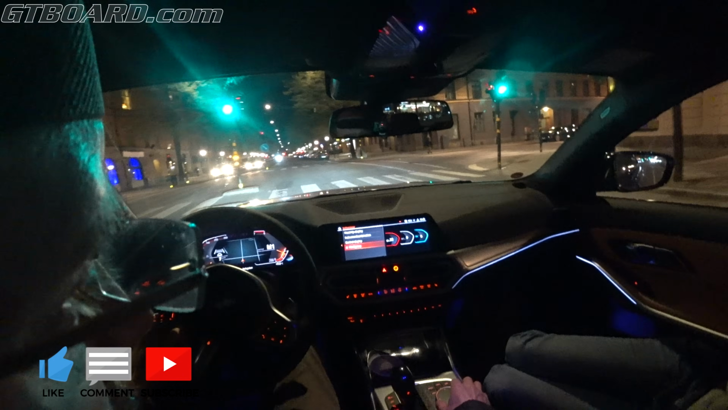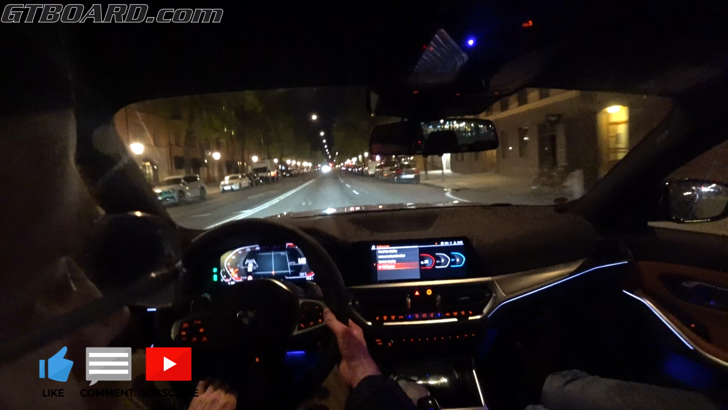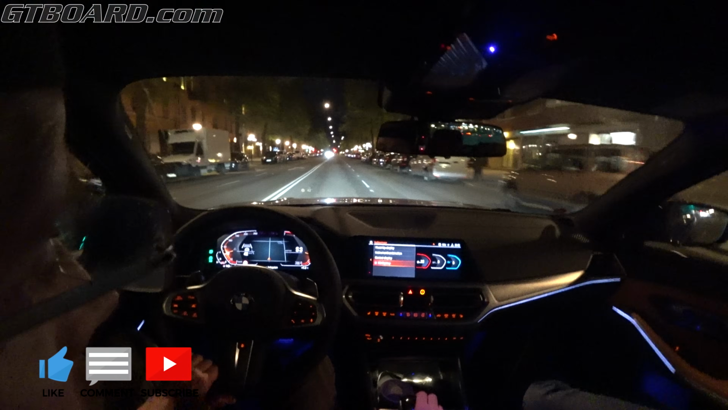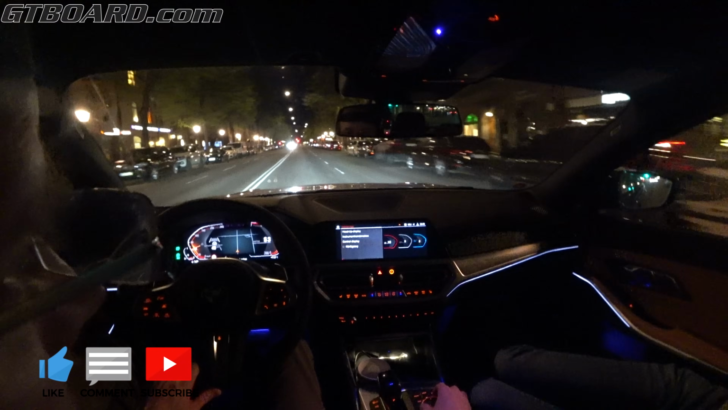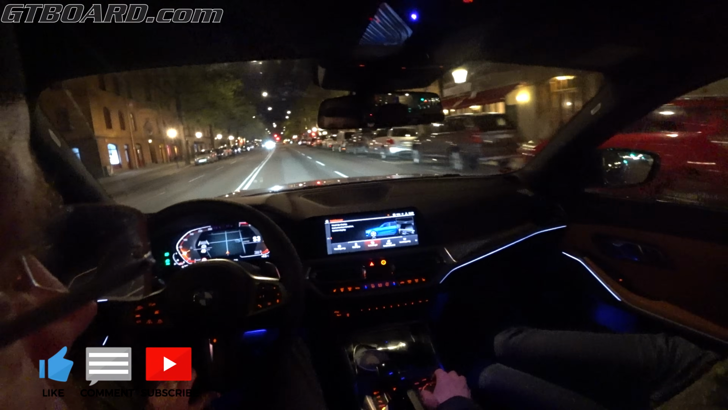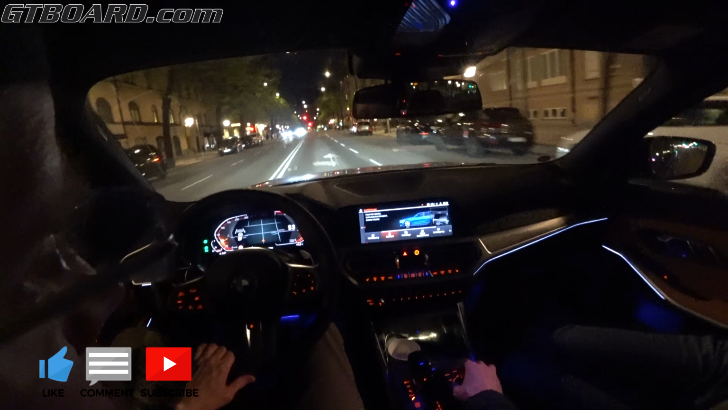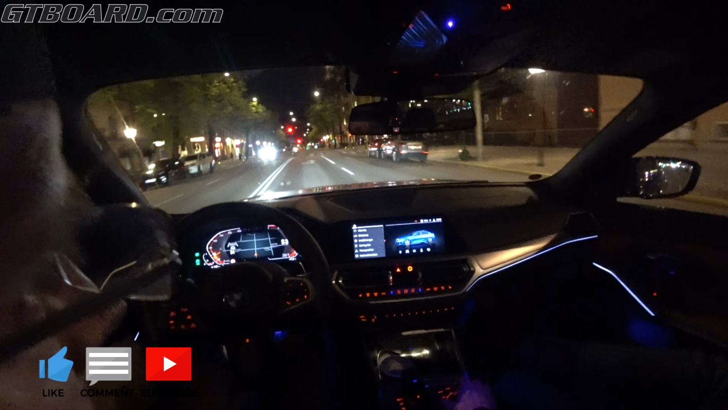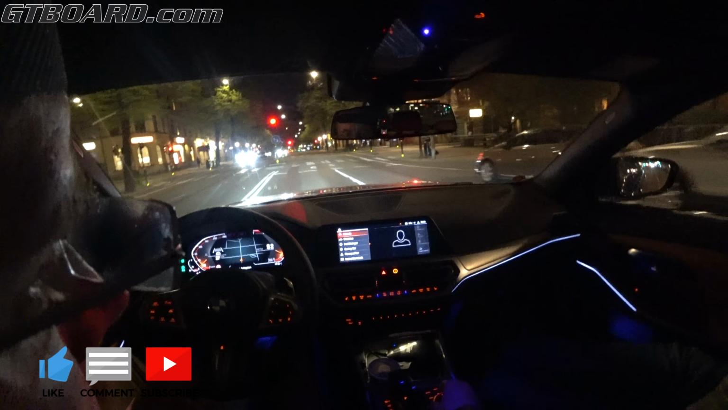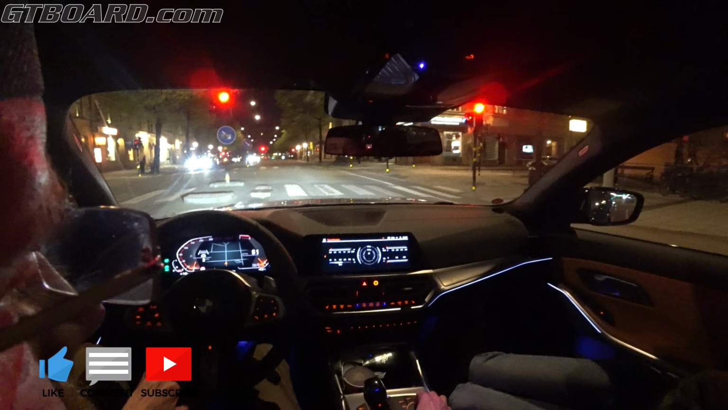Maybe. No, we don't. Okay, like that. I mean, it's a sporty suspension, that's for sure. Now I kind of forgot how I see the power use.